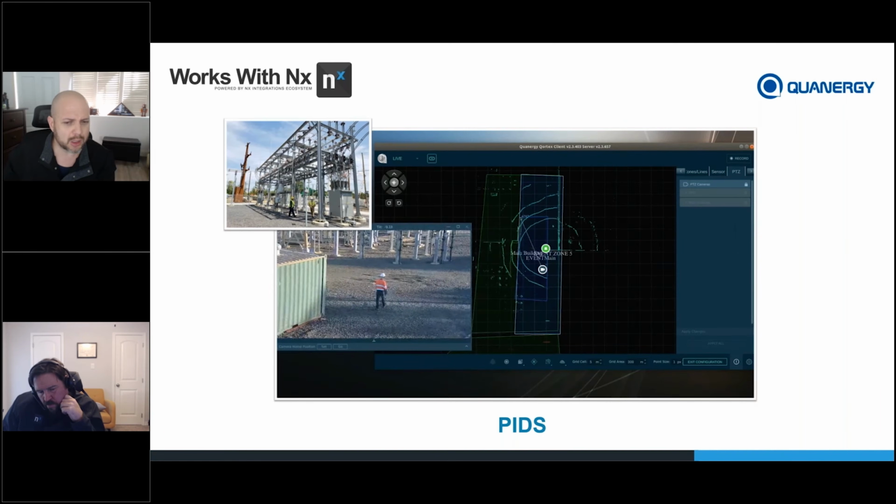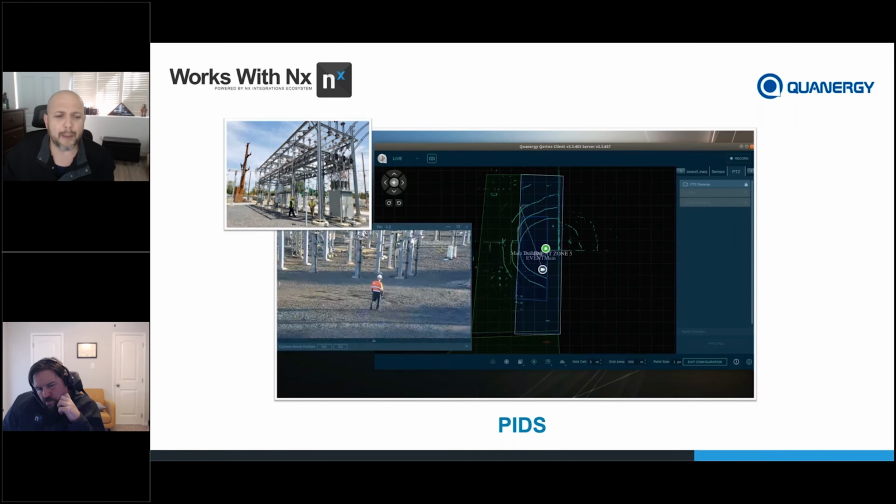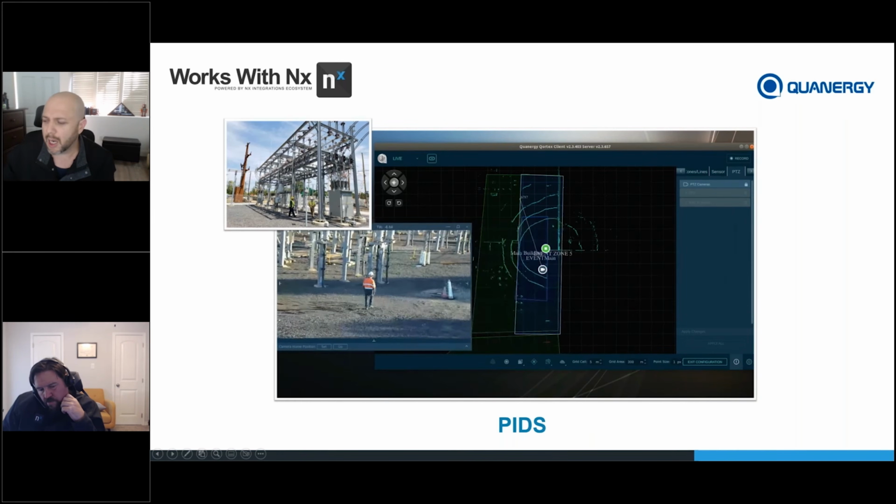Once again, this can also be done directly through NX. We prefer inside the VMS, but as you can see, this is just how we talk directly to the camera in this environment.